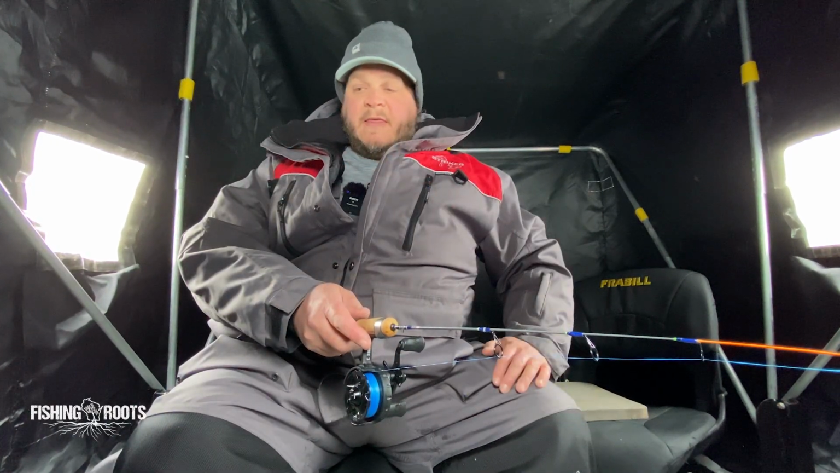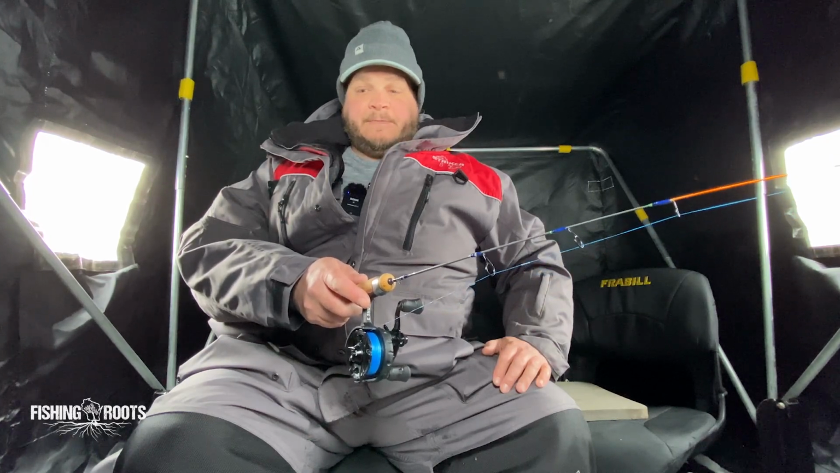It's funny, you straighten that out and get it sitting right on the line. That jig head makes all the difference in the world.